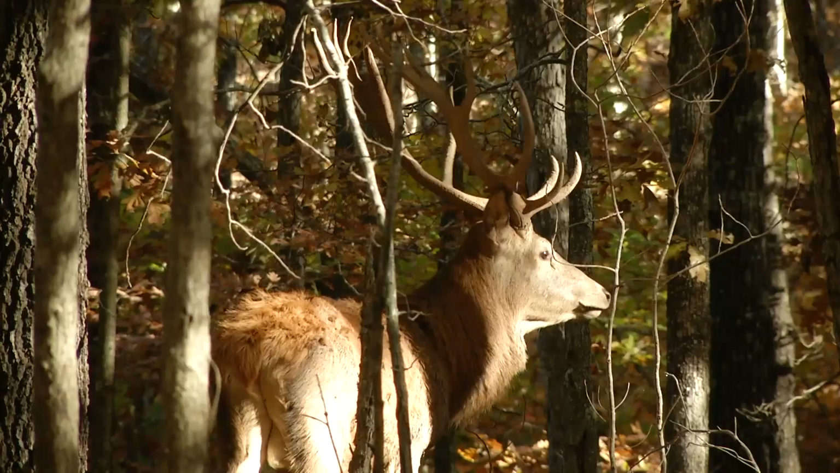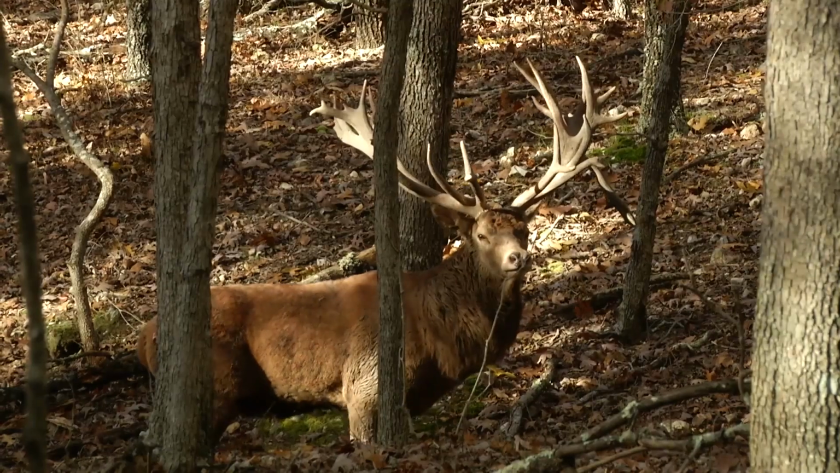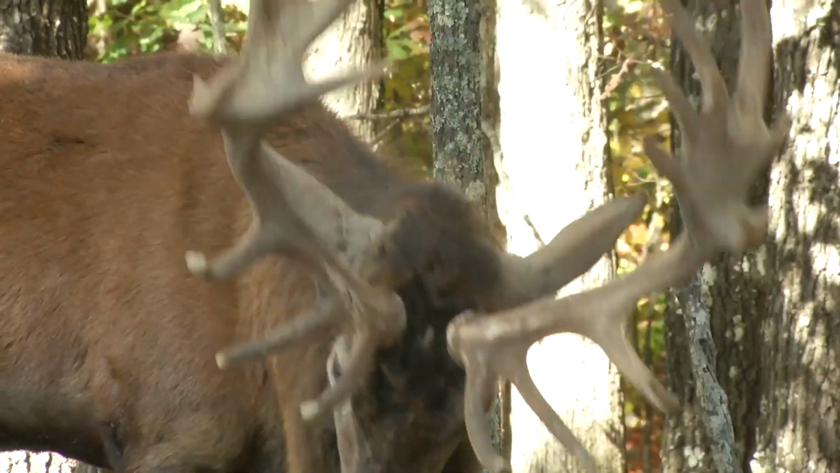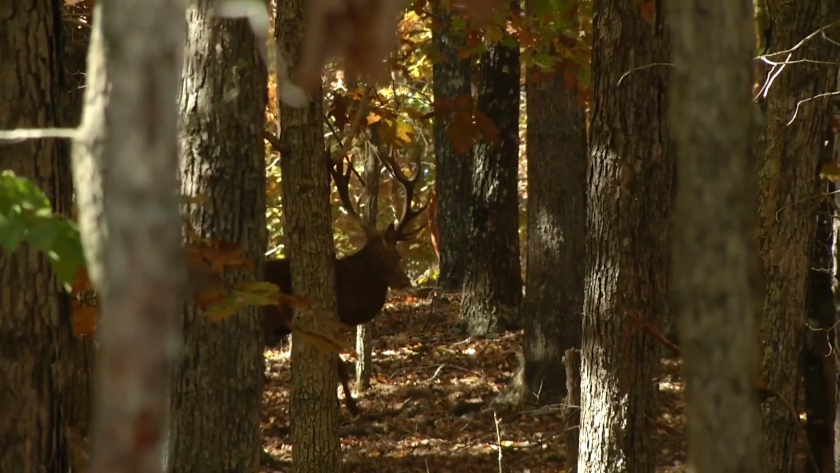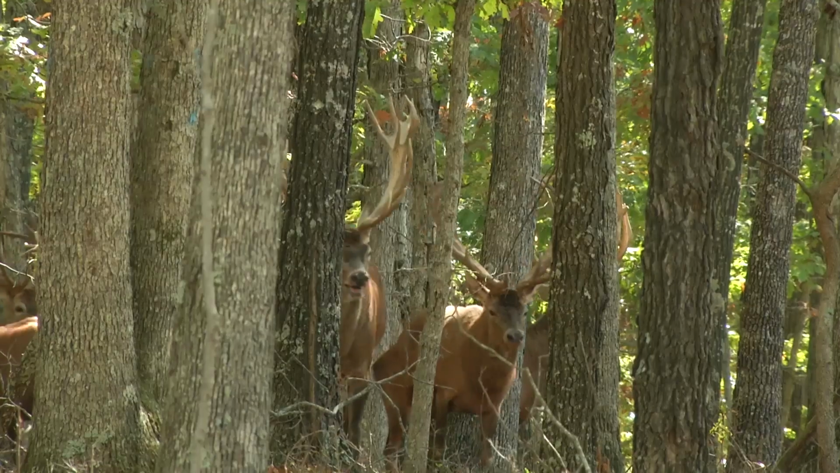The neat thing about red stag is they're all different. The different characteristics on the antlers with the crowns, drop tines, you just never know what you're gonna see out in the woods. And another neat thing about the red stag is their personalities. They're all different. Some of them are super, super aggressive, and they love to get out and fight and wallow in the mud and get all stinky, and some of them stay nice and clean. They'll go out in the woods kind of off to themselves. They're totally different, just like people, different personalities.